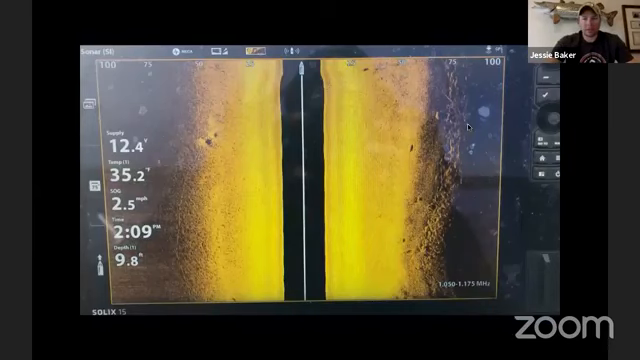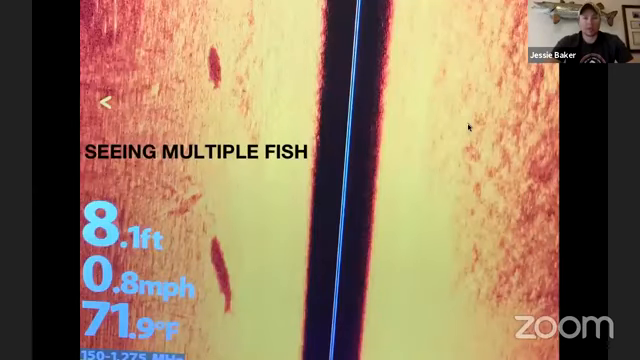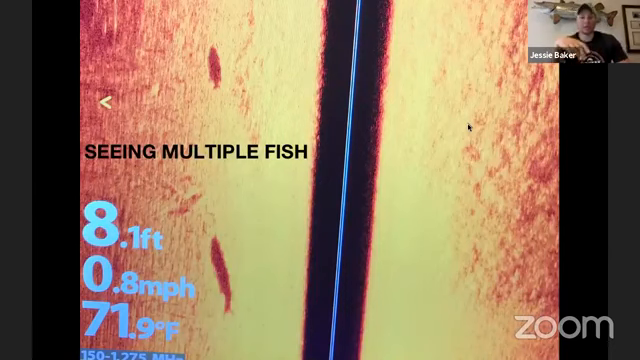Let's get back here. Okay, so now we've kind of seen single fish. Let's start talking about seeing multiple fish. Okay, this is an image of, again, in a casting scenario, I'm going 0.8 miles an hour. You can see this is on my old Gen 2 unit. It's not quite as crisp as the new ones, but you can see again the transition line.